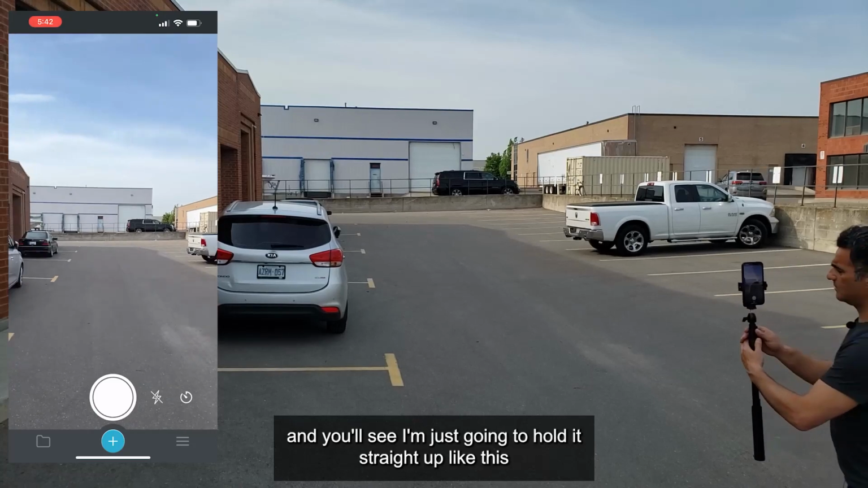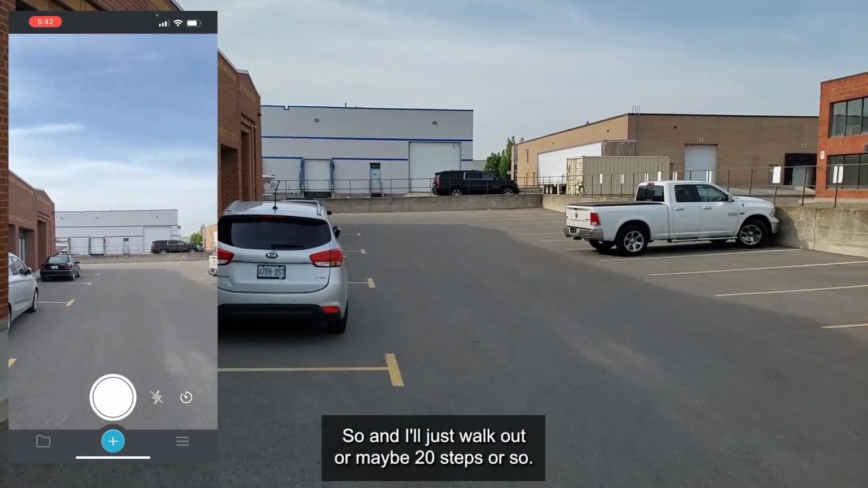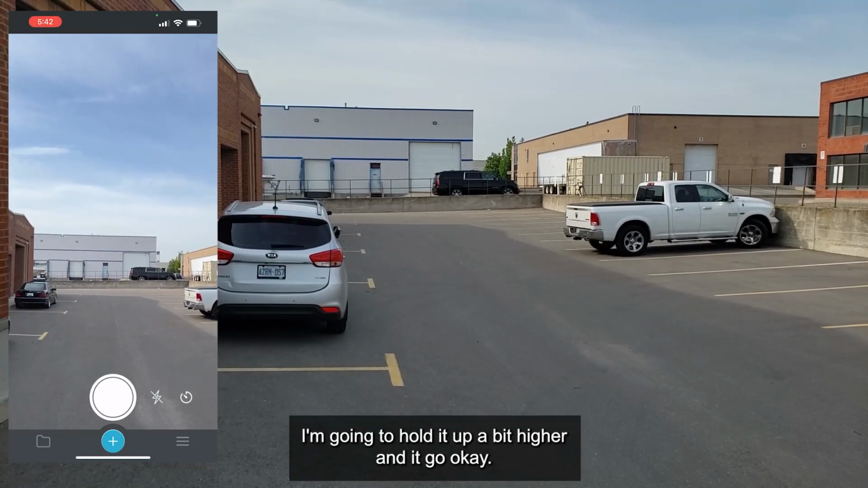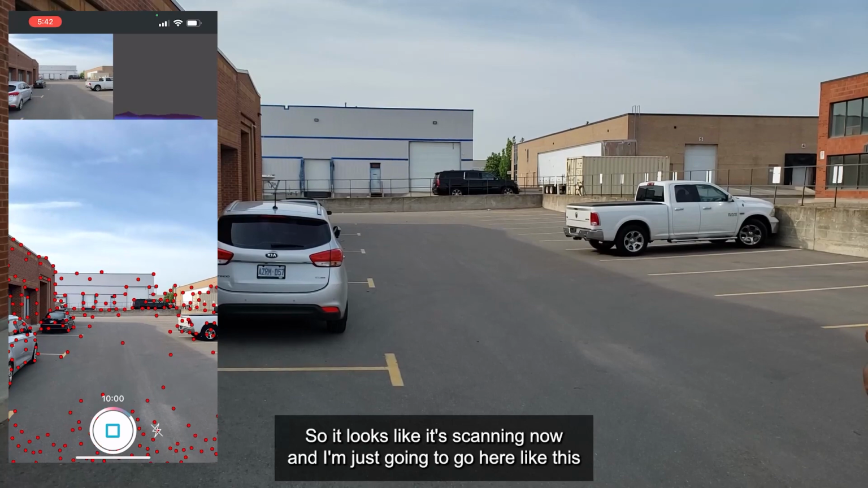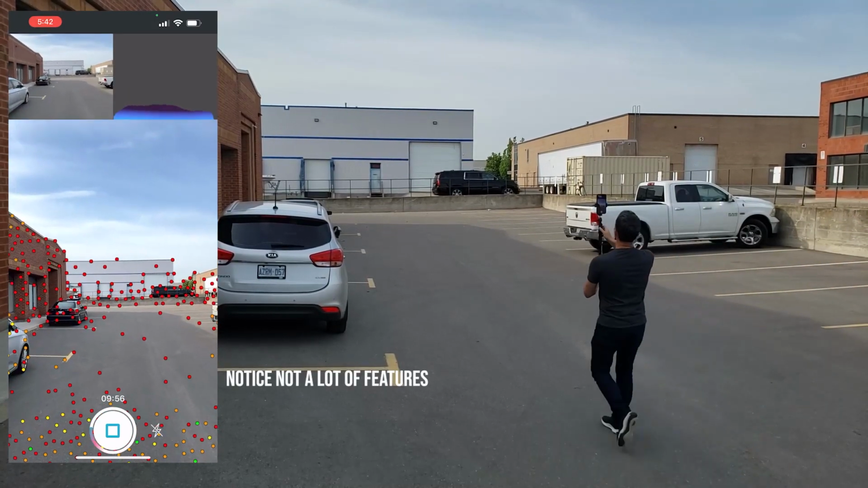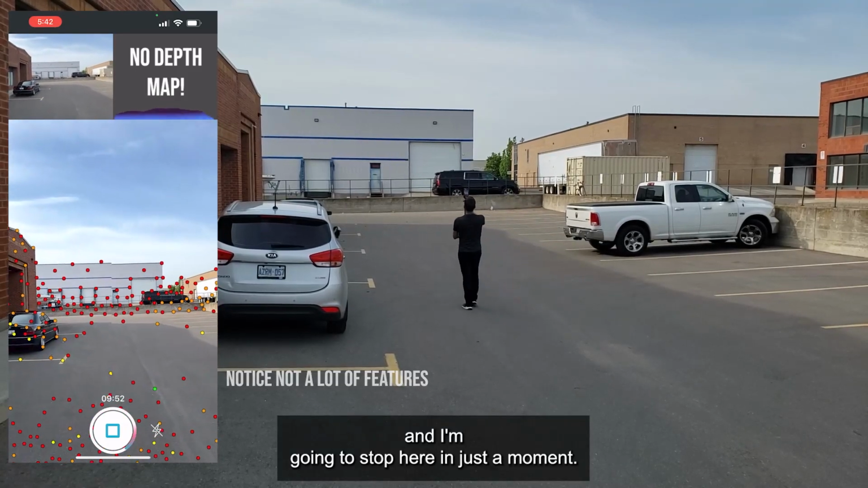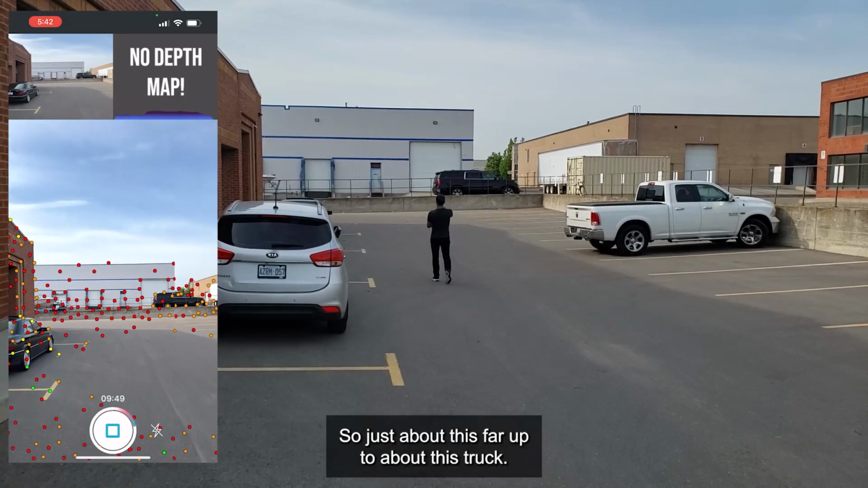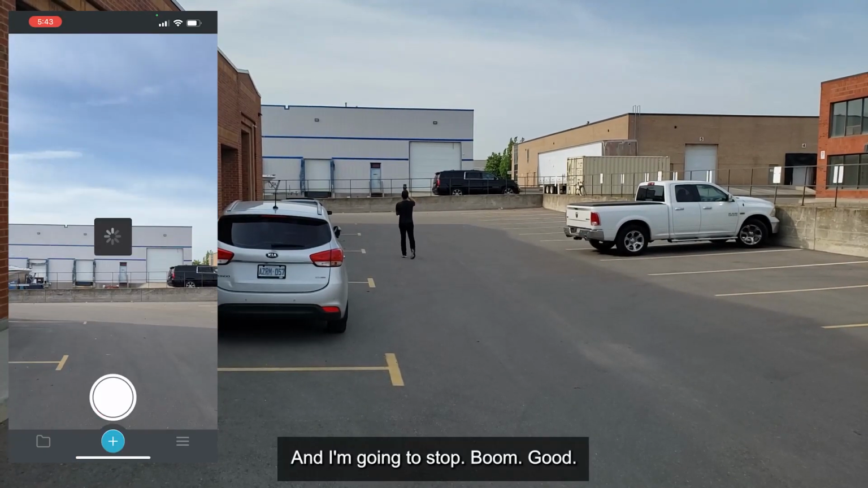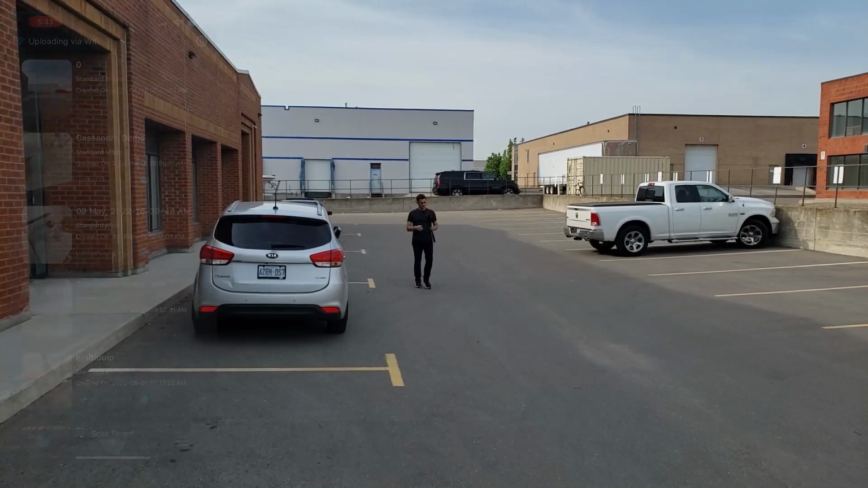You'll see I'm just going to hold it straight up like this, and so I can scan this way. I'll just walk, I don't know, maybe 20 steps or so. So here we go. I'm going to hold it up a bit higher and hit go. Okay, so it looks like it's scanning now. And I'm just going to go here like this. I'm going to stop here in just a moment, just about this far, up to about this truck, and I'm going to stop. Boom. Good. So I'm going to save that for later because we'll process it later.